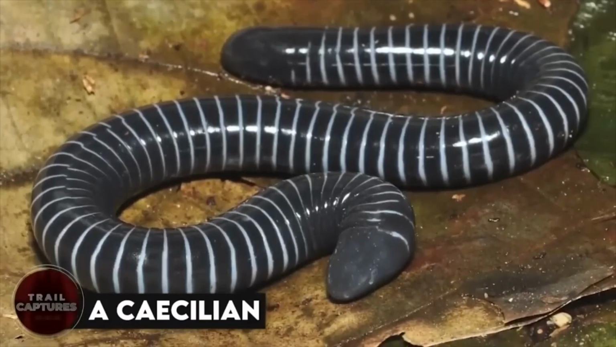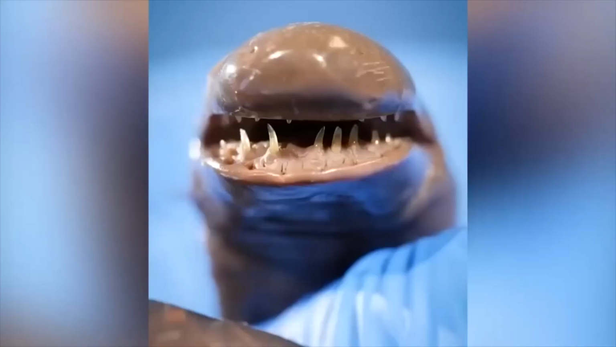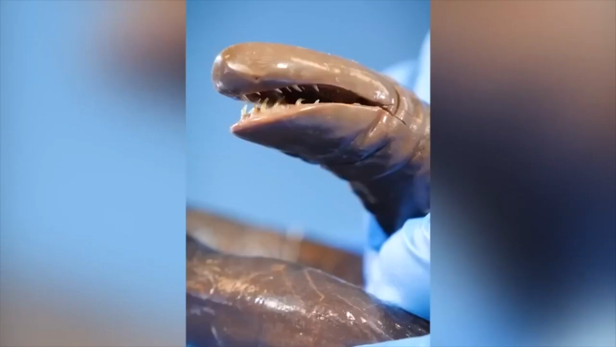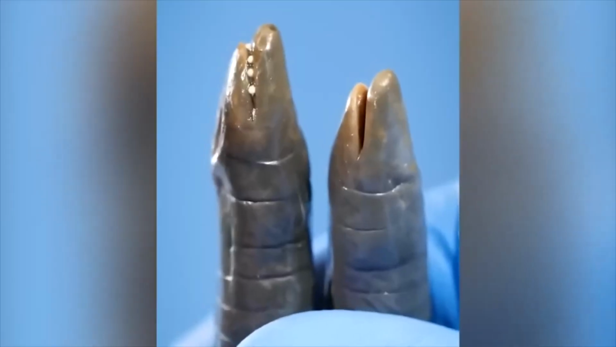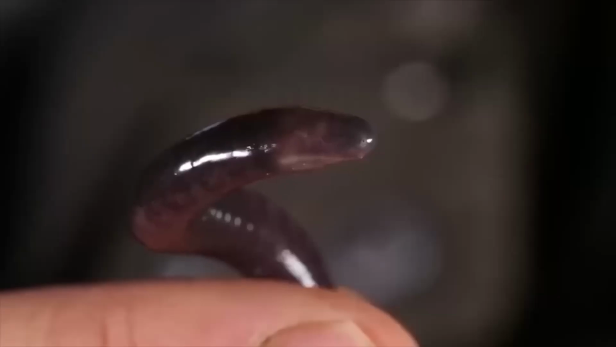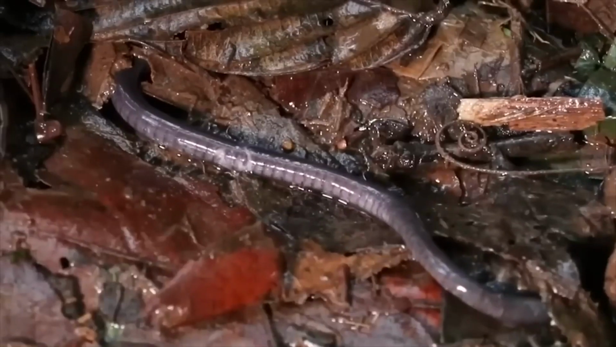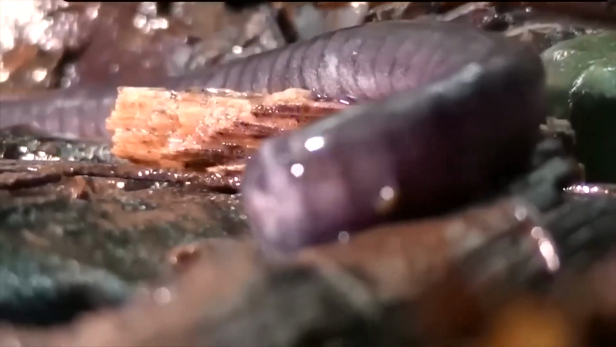A caecilian. What you're seeing right here might look like a worm to you, but just look at its fang-type teeth and the whole head. This is not a worm, folks. It is called a caecilian, and these are amphibians. Yup, just like frogs. They just lack arms and legs. But as they lack, their nature made them the only amphibians to have fangs.